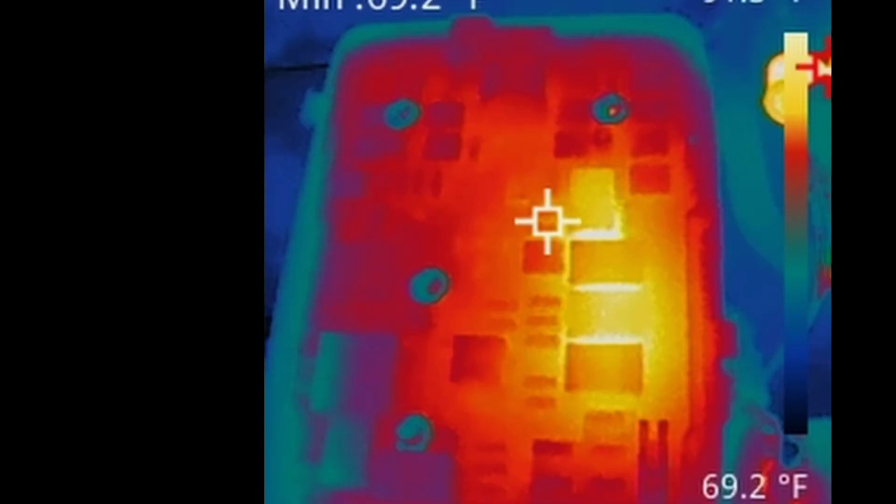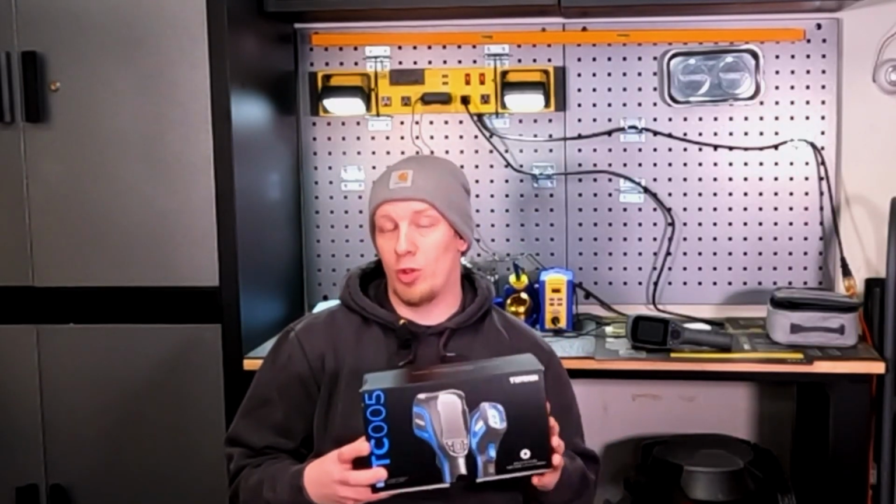So you might be wondering, well, what are you looking for, right? If we're dealing with electrical problems on a vehicle, basically what we're looking for is a temperature increase, right? So increased electrical resistance will cause an increase in heat, or a temperature increase, right? So this is something we want to pay attention to when we are using a thermal imager.